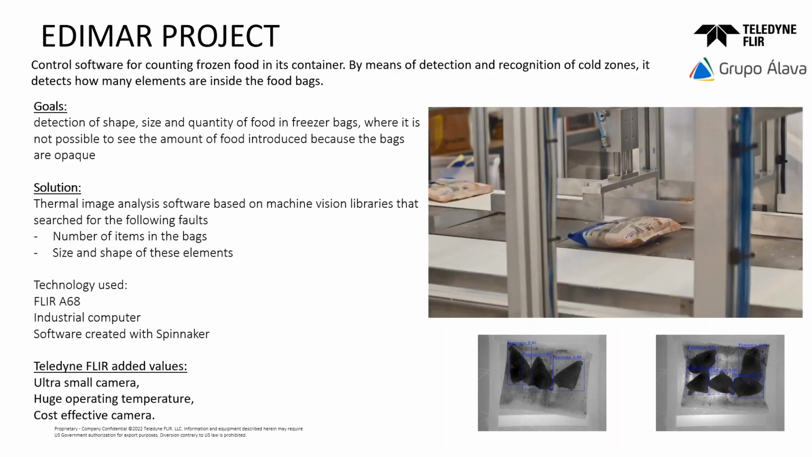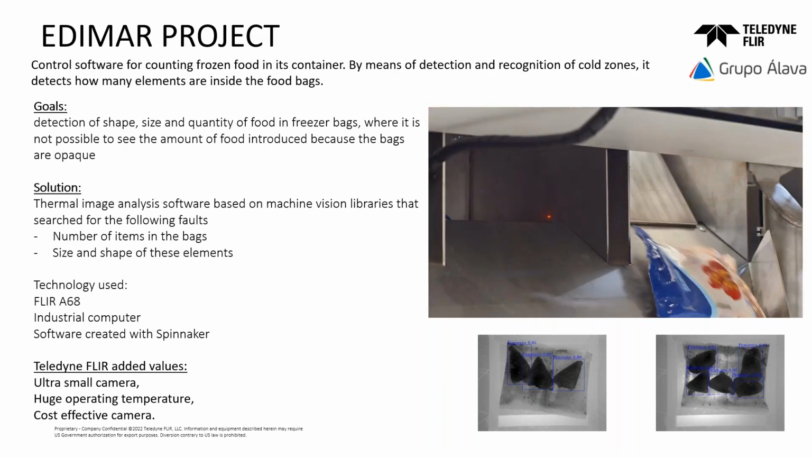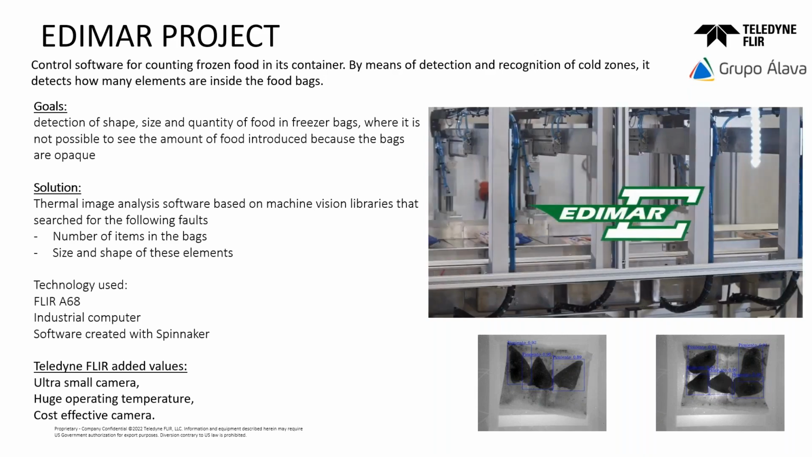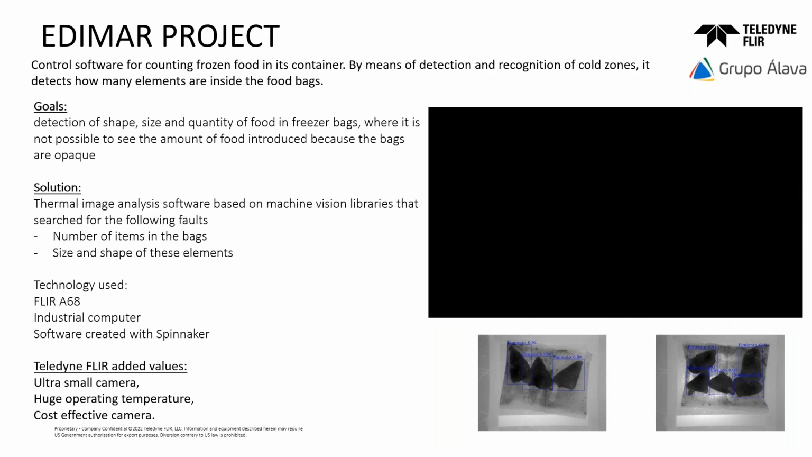The problem that they have is that this kind of bag is opaque, as they come from the supplier. As you see in the video, they have created machines with artificial vision. They were able to know if the products meet the quantity and the shape. So at the end, they have a quality control of their products. In this case, we use the new Flir A68. They use an industrial computer, and for the communication and the software, they use Spinnaker, the SDK for this kind of camera.